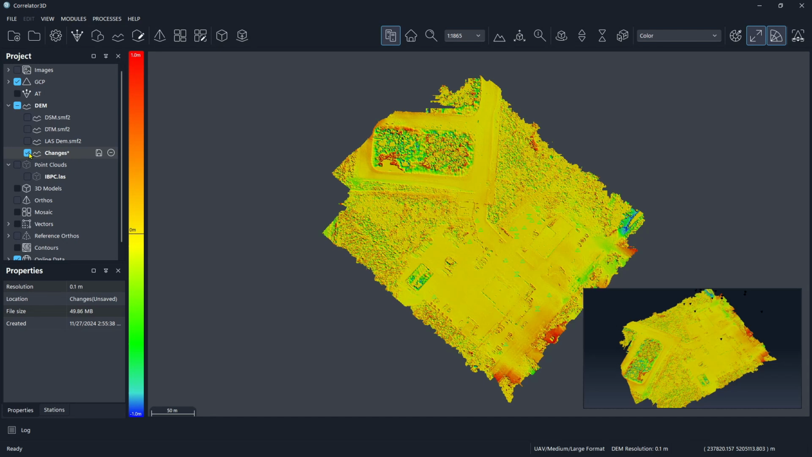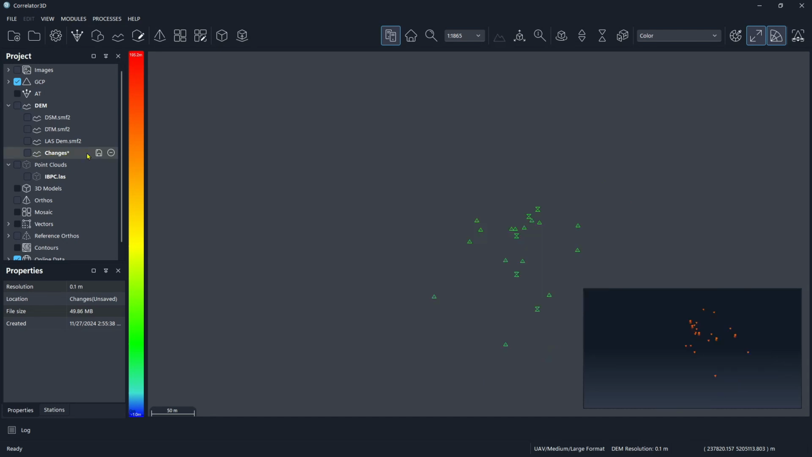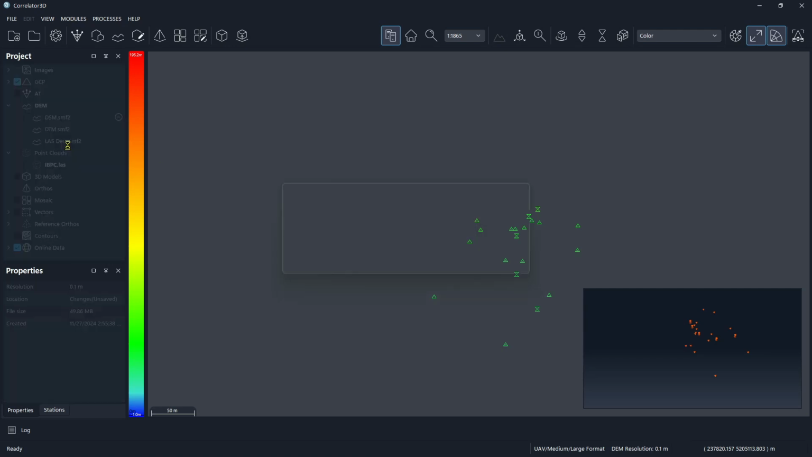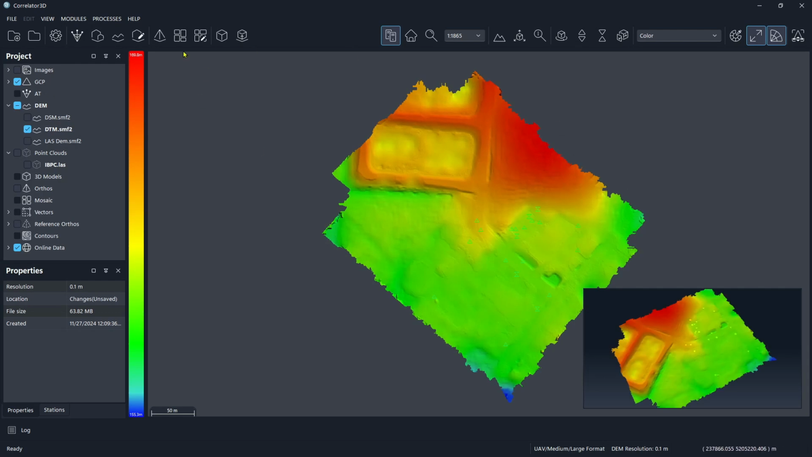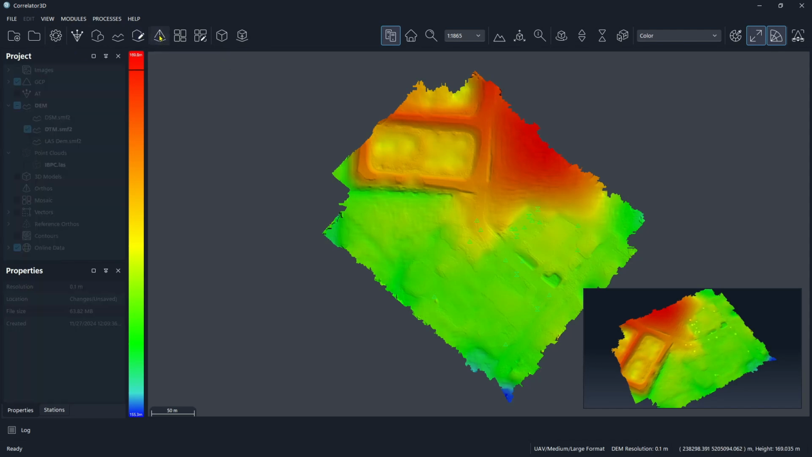And I'll go ahead and turn off the changes. Then the last thing we would do here would be to go and create our orthomosaic. So I'll switch back to the DSM. Actually, I want to use the DTM. And here's our DTM. The next step for us would be to go ahead and create the orthos and the mosaic. So let's go ahead and create the orthos.